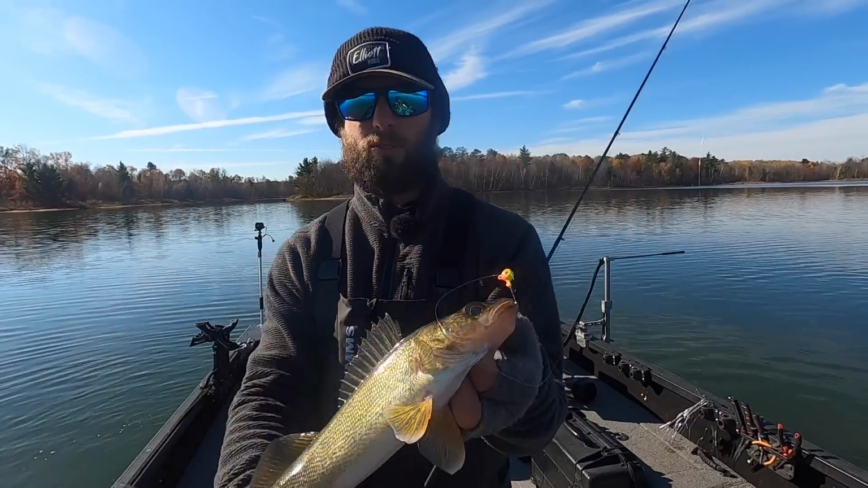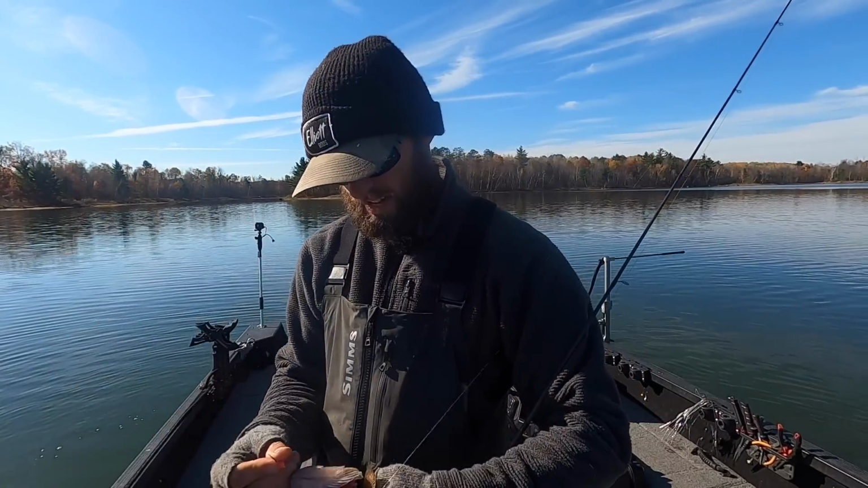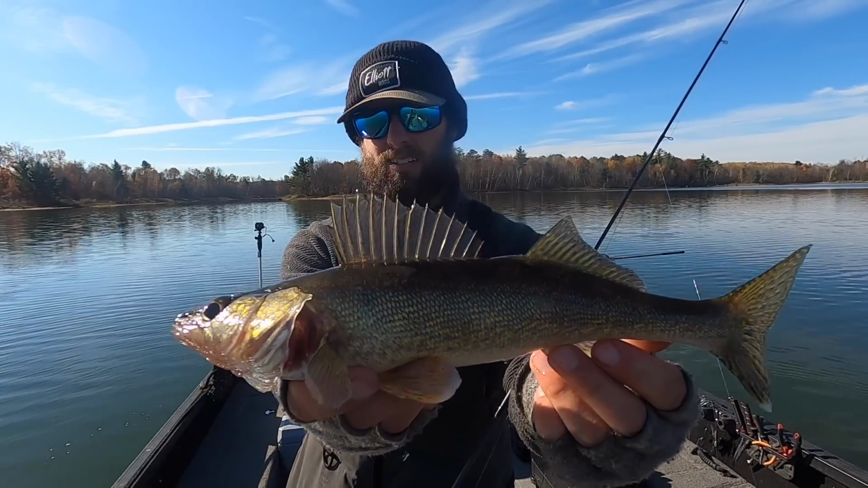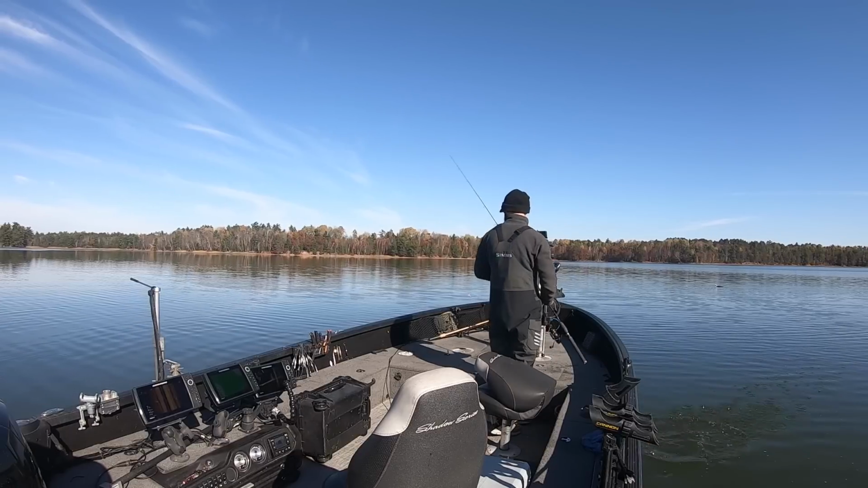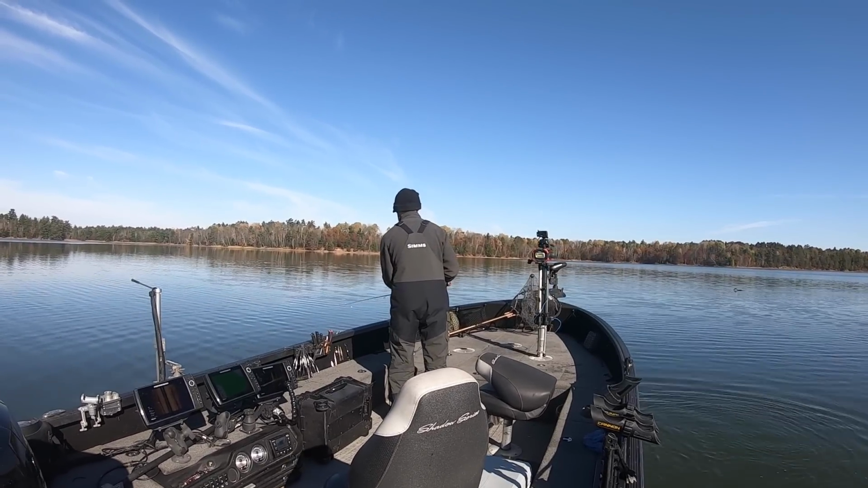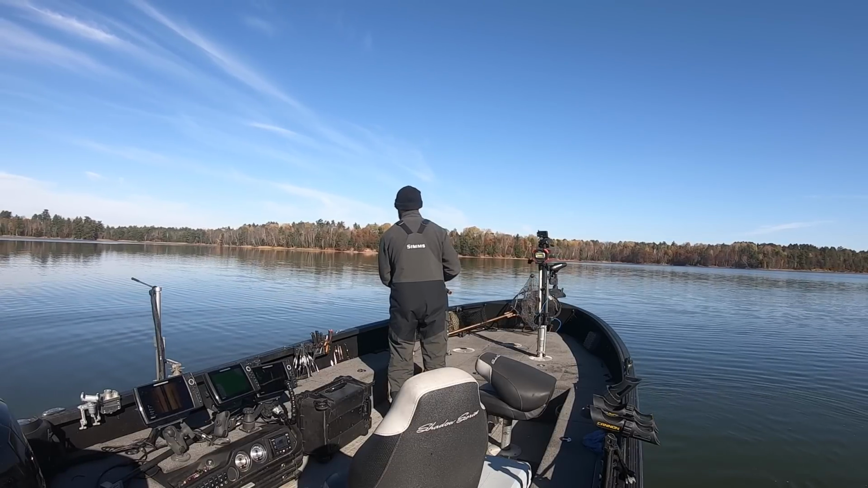There you go, number one. Not big, we'll definitely get bigger right there. But man, when they're in 4 or 5 feet of water, it doesn't get any better than that right there. Beautiful flowage fall walleye right there. We'll get him back and bait back up. Fishing really shallow. Like I said, 4, 5, 6 feet of water, and oh my goodness, I just tangled myself.